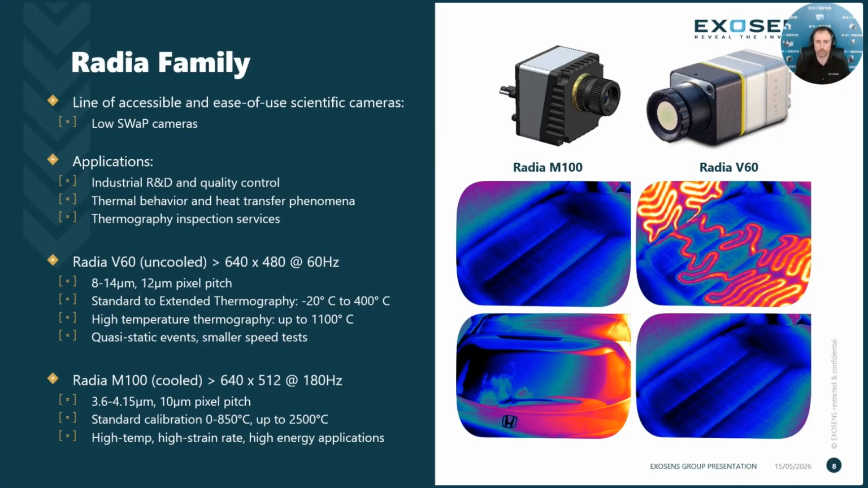Then the Radia M100 is a lot closer to your standard cooled mid-wave camera. We consider it kind of semi-cooled. This is a targeted 3.6 to 4.5 micron bandpass camera in the mid-wave with a 10 micron pixel pitch. Something unique about this camera is the standard calibration. We don't typically see this in mid-wave cameras, but the standard calibration is 0 to 850 degrees C, and of course it can be extended up to 2500 degrees C for the extended high temperature calibration.